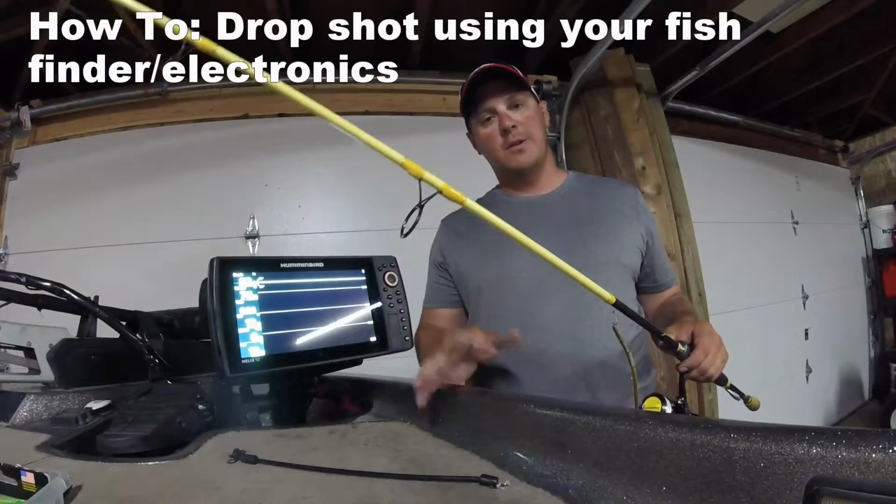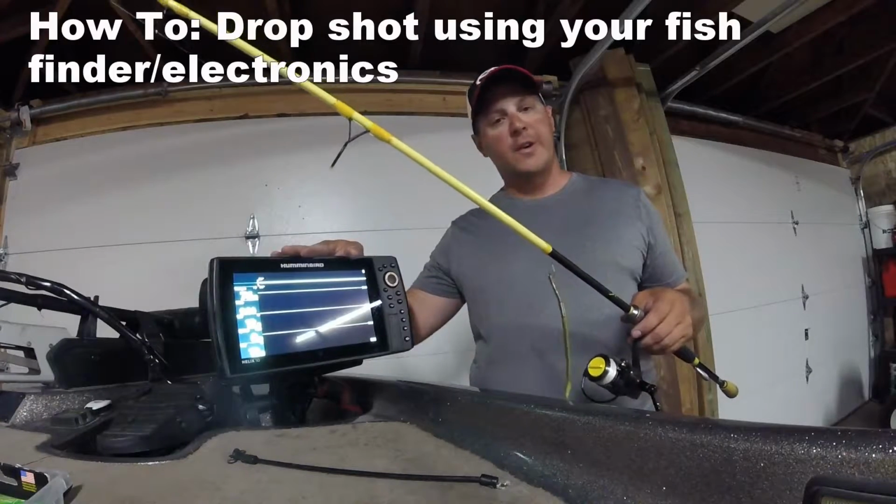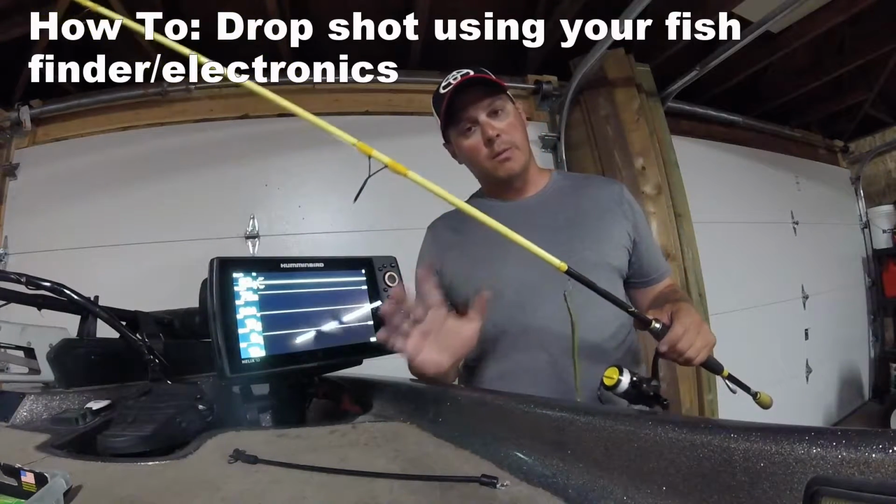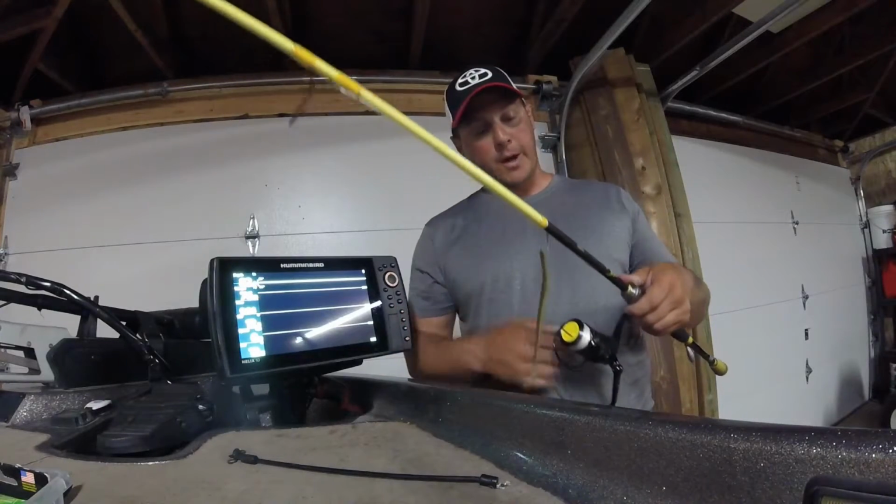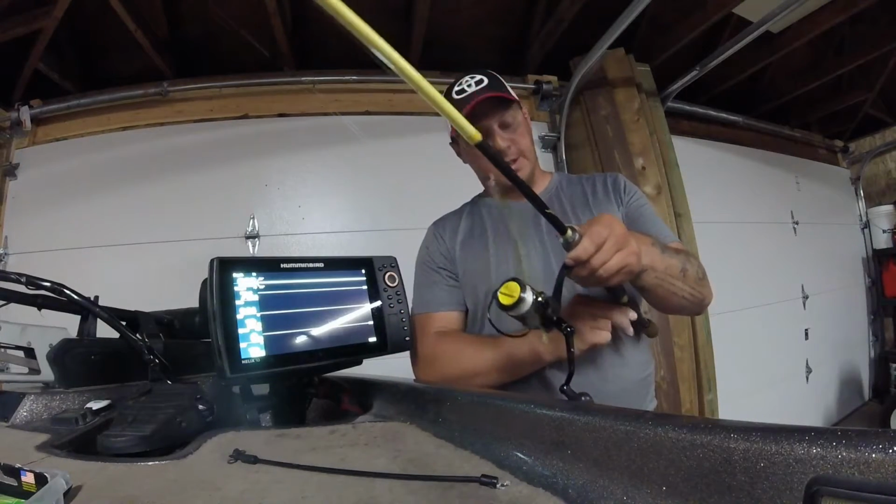A lot of you have asked me to do a video on how to drop shot with a fish finder off a boat. This is part one. It'll be fairly simple and fairly quick. Some good tips that a lot of people forget. Here's my drop shot setup.